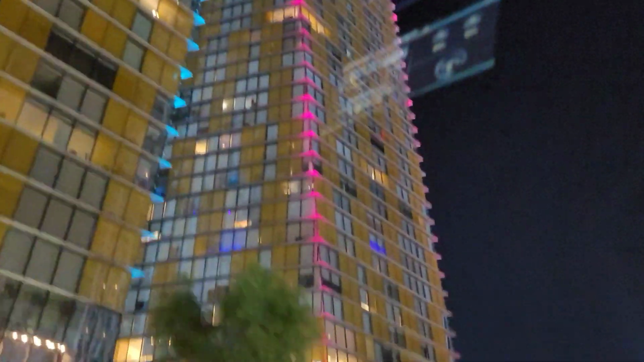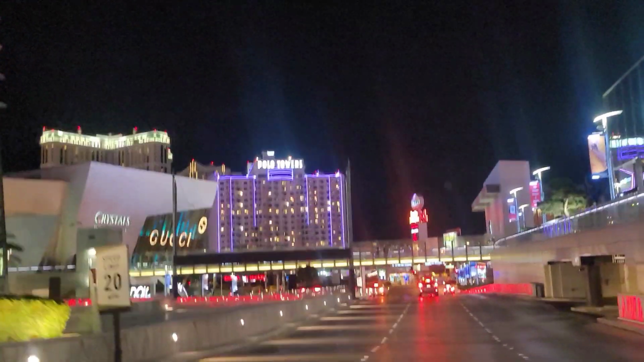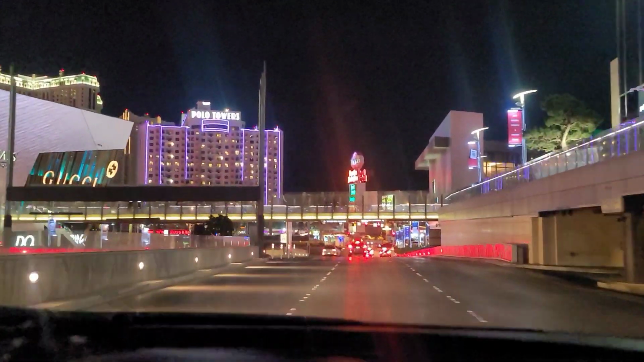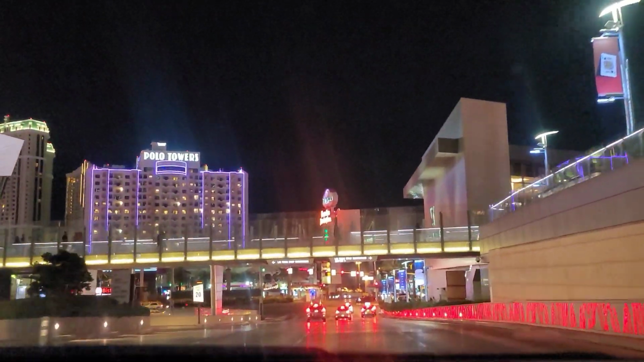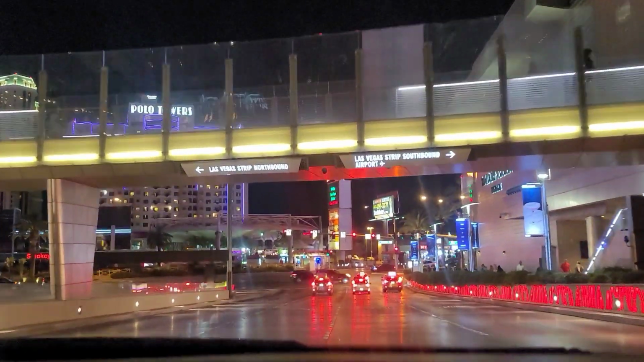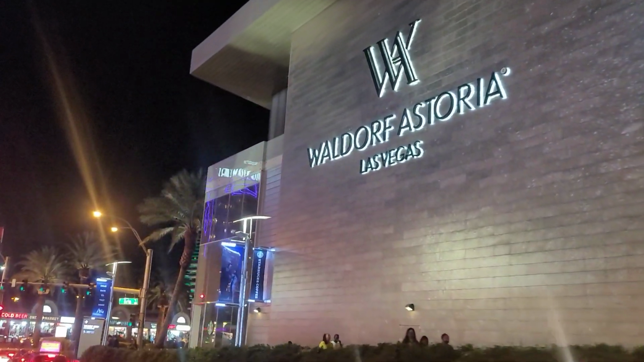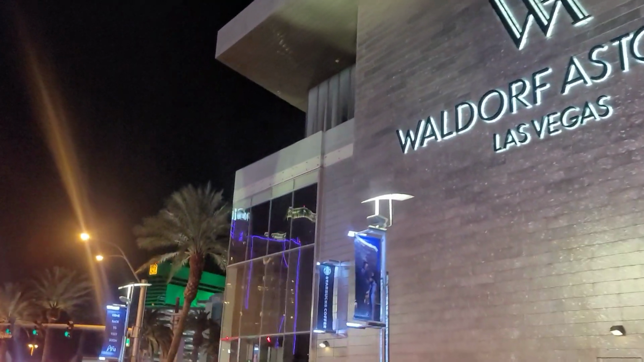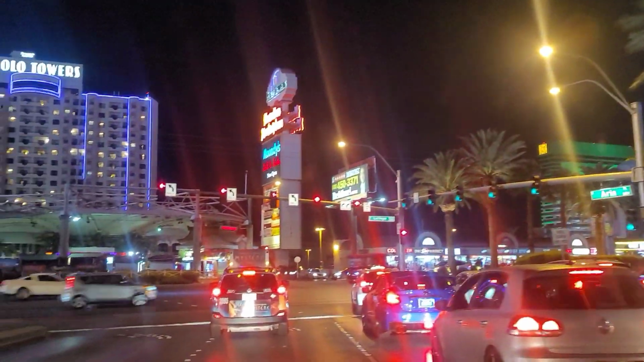Now those are the Veer towers. Those are condominiums, right? Yeah. And right here on the right is the Waldorf Astoria, which used to be the old Mandarin Hotel, but that's a non-gaming hotel too.